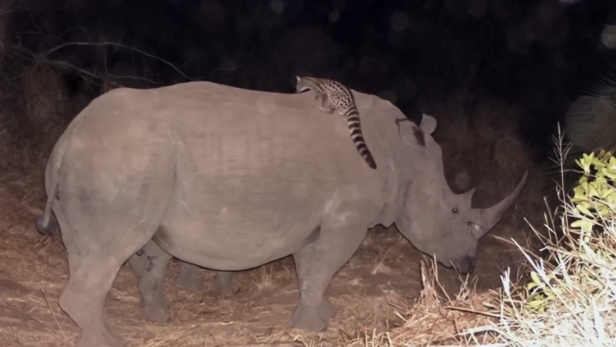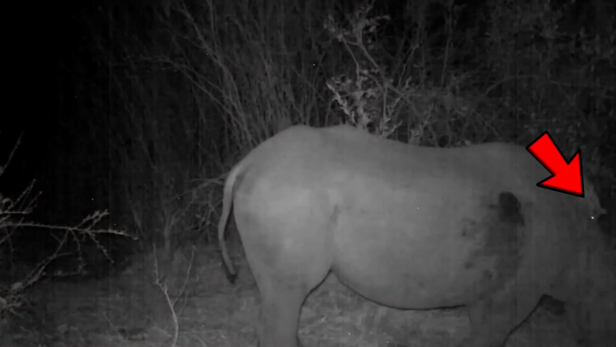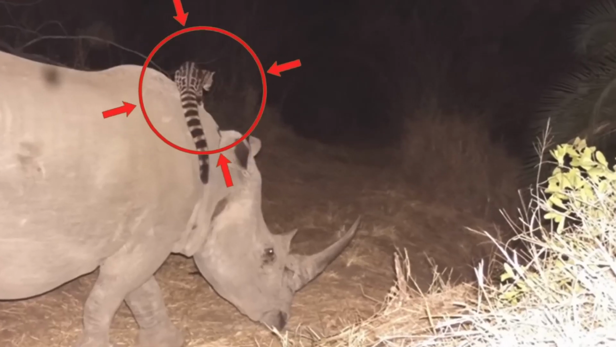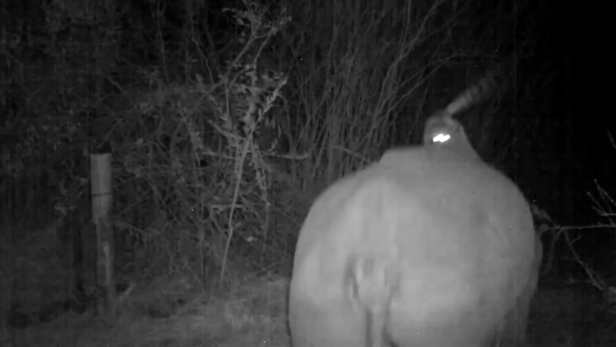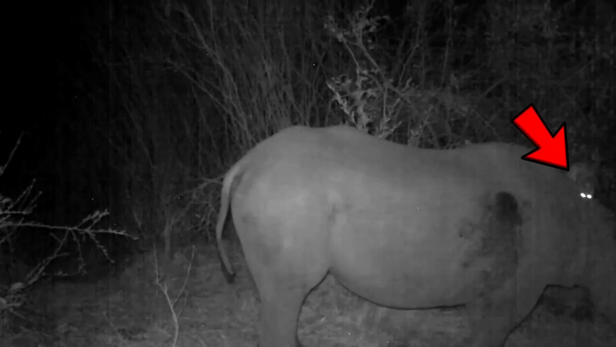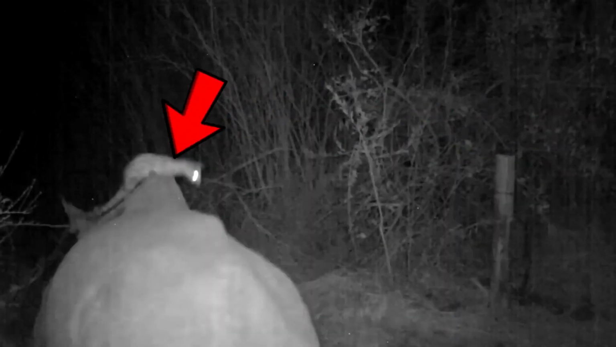When these pictures hit the internet, they caused quite a stir. People were shocked to see a small cat perched on the backs of several larger animals, and wondered how they could be so calm about it. Some even joked that the cat must be the new queen of the animal kingdom. However, experts chimed in with a more practical explanation. The cat probably climbed on the animals to get a better vantage point for hunting. Talk about being a crafty hunter.